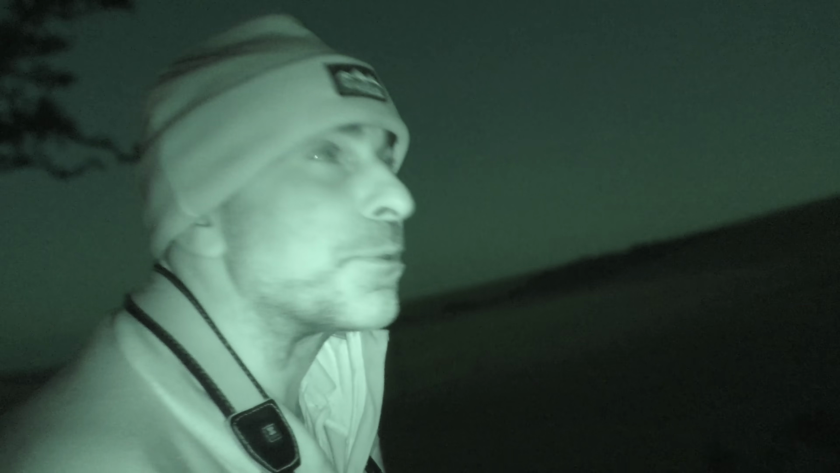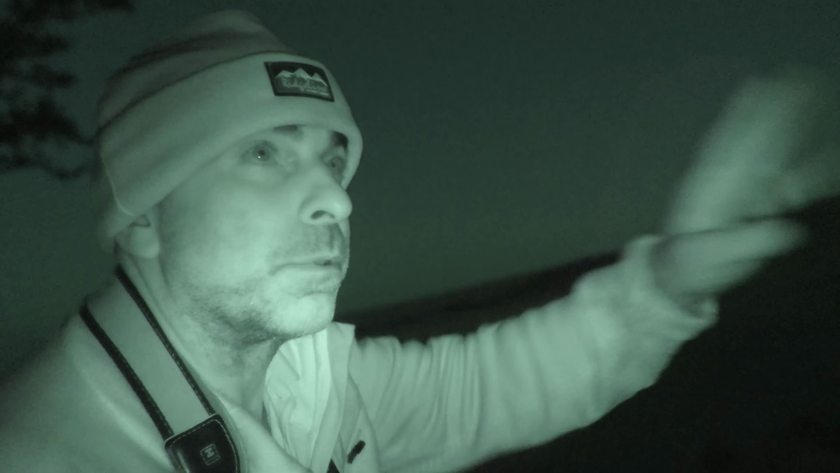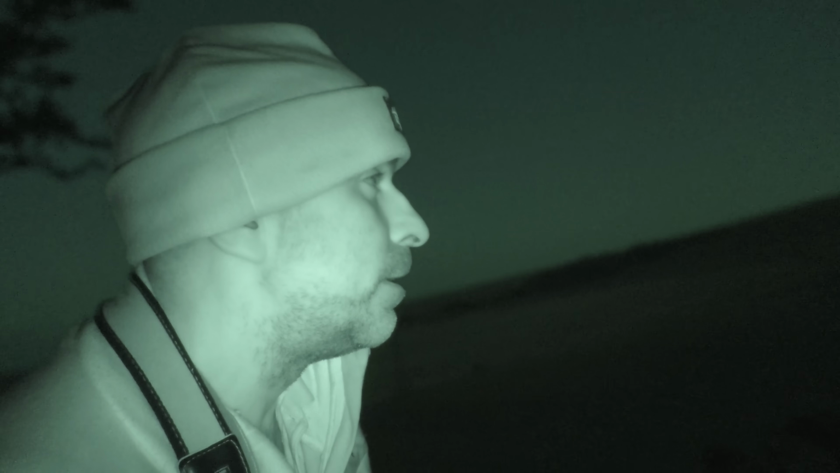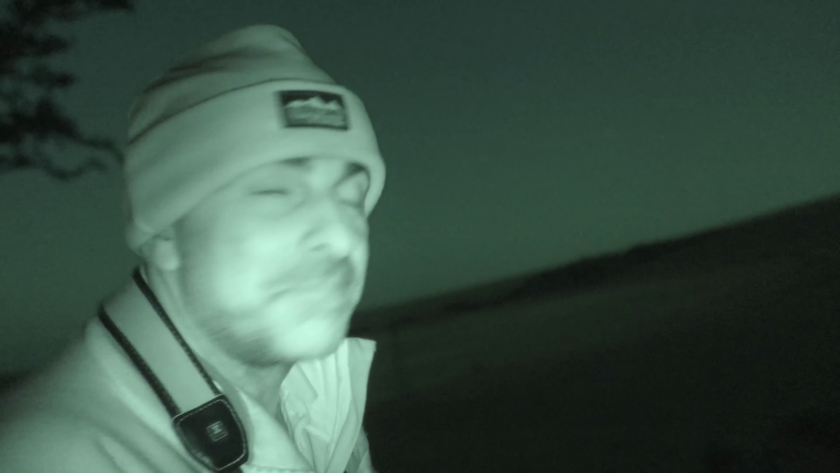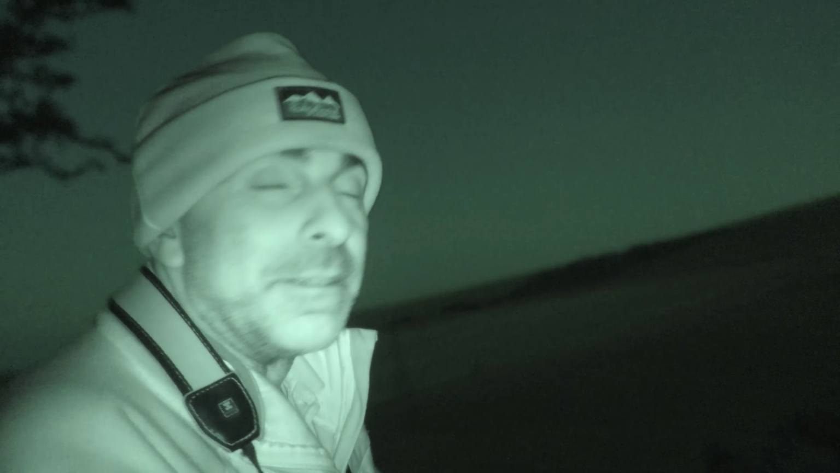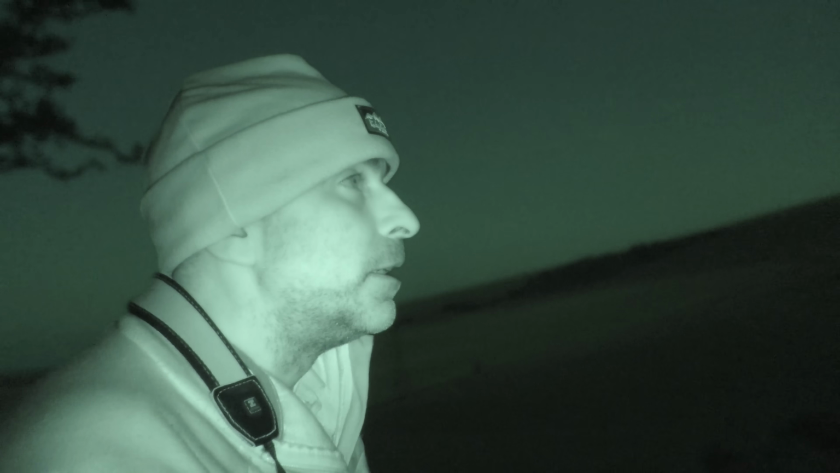Right, this looks a pretty good spot too. Again, I can see all across the valley, all around me, and down into the next little valley there, and all along the top of this bank too, so should be in a good spot if anything comes along. As I say, it's a lovely evening, so I'm quite happy now just to sit out as long as it takes. If I don't see anything else, doesn't matter. It's been a good evening already, been worth coming out, so we'll see.